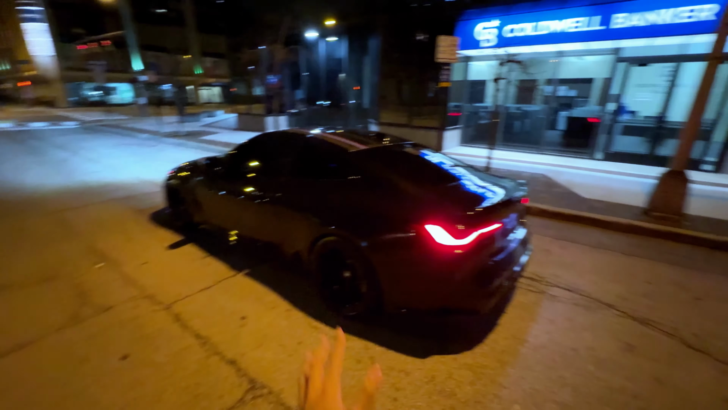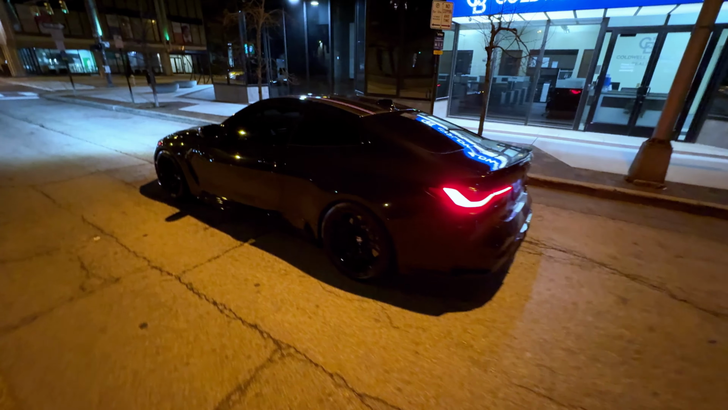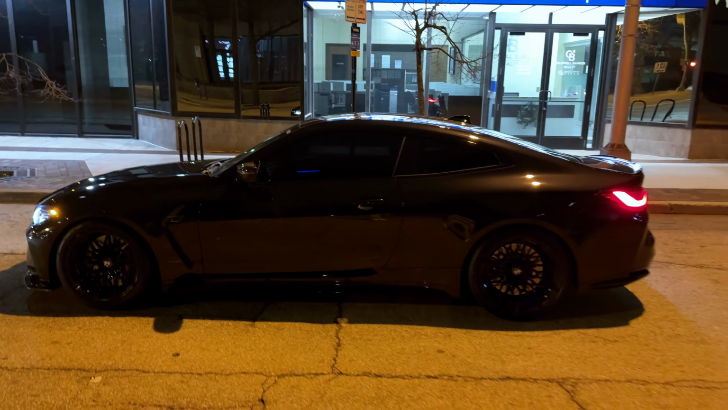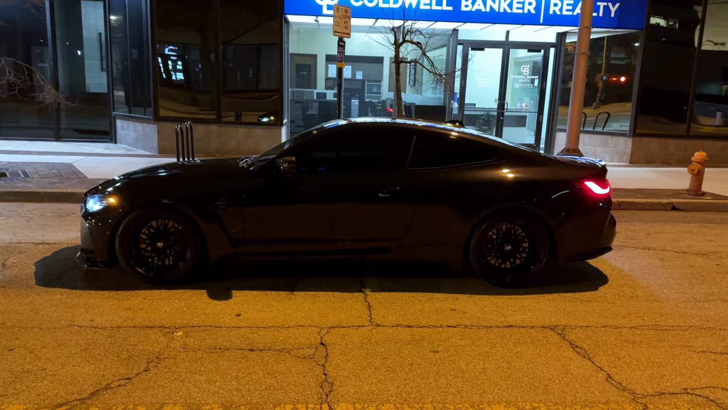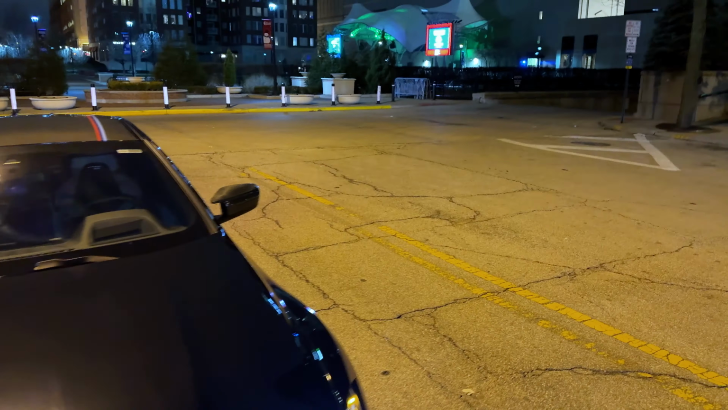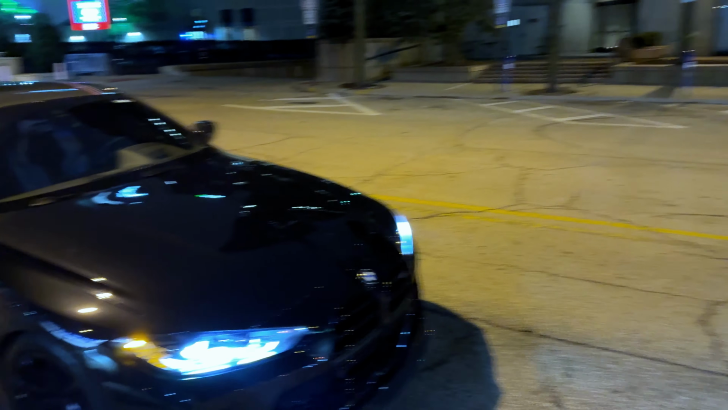This is not the ordinary BMW M4 Competition. You know, the M4 stock is no joke, right? But this one right here is a Stage 2 package, M-Life Auto Care tuned car. So it's no joke. How much horsepower does this car make? It makes 900 horsepower to the crank. Some people get pissy about it, so it makes 780 wheel horsepower.